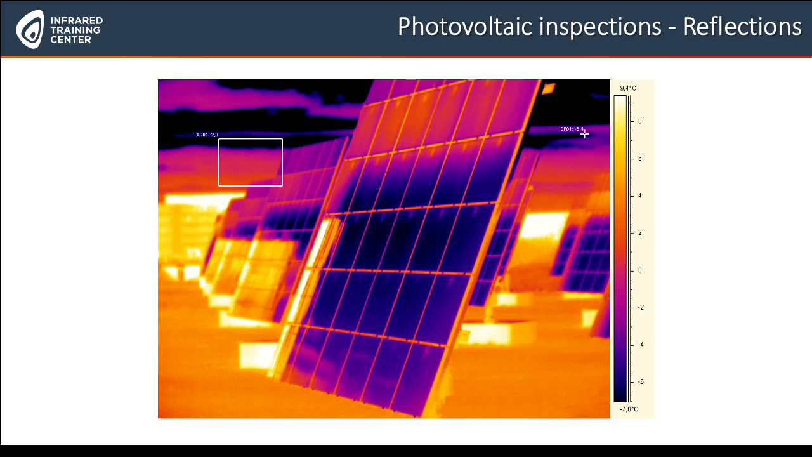So you do have warmer reflections, probably up here from clouds, and these are certainly reflections from the colder sky. And what you see down here could be maybe a building or a tree or something else. This is not the right position or the right angle to inspect a PV module or any other kind of object, of course. Those who are familiar with thermography and have learned this maybe in our trainings know this for sure.